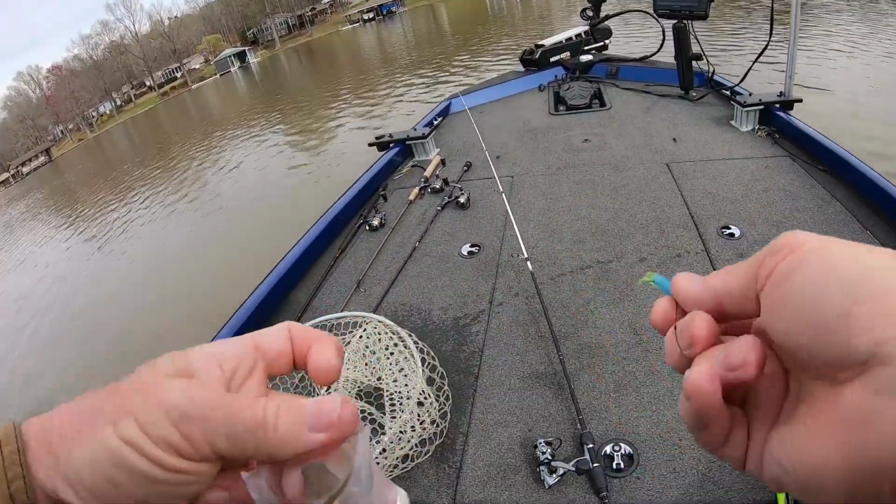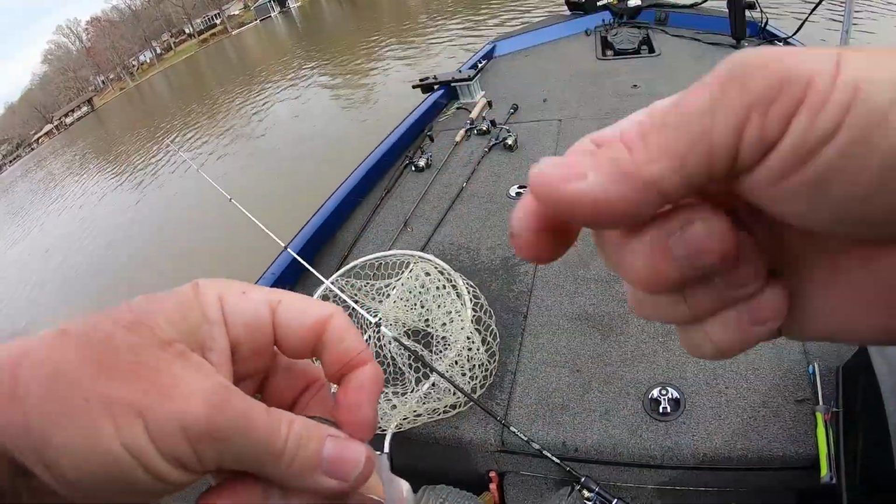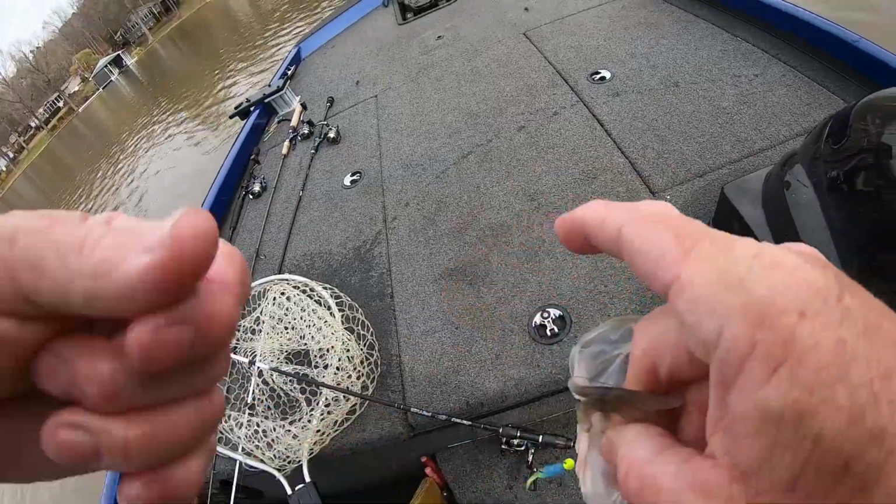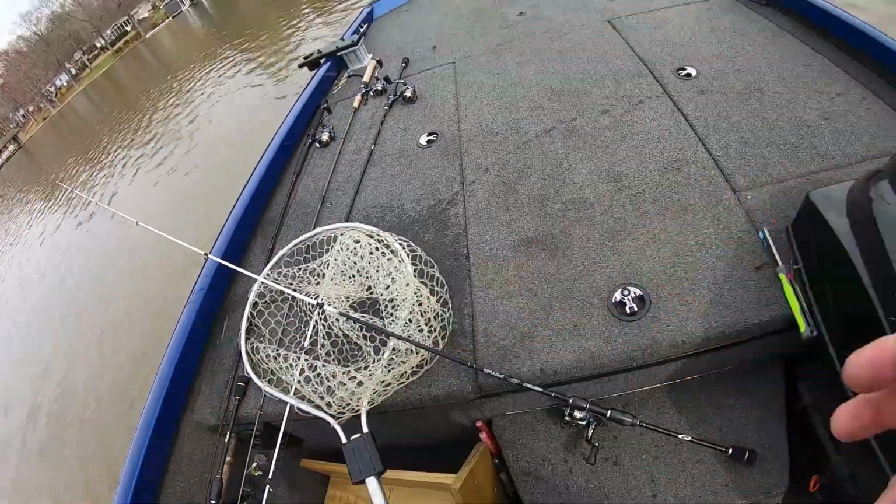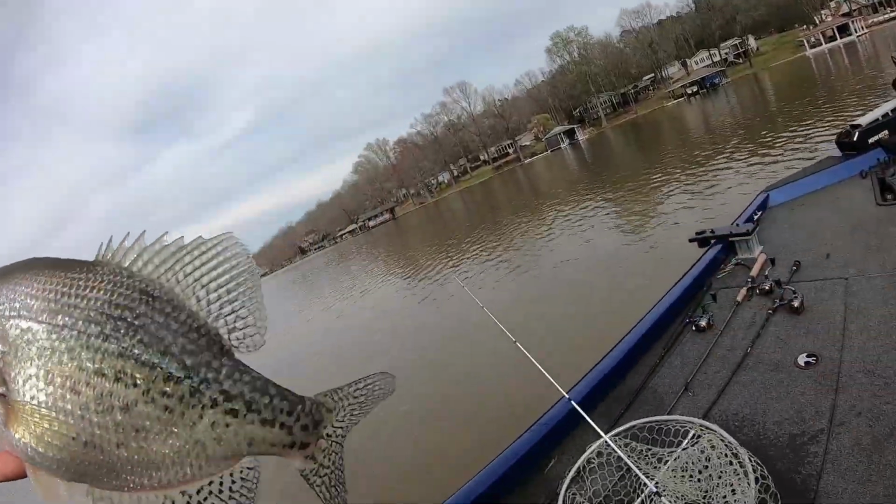I don't keep the fish till the end and take pictures of me holding them up. I don't do that, guys. You know why? I'm going to say this. I got my line hand caught on the line. There you go. That's a black fishing line Jesse sent me. It's a Cast King. Alright, that's a 14-inch fish.